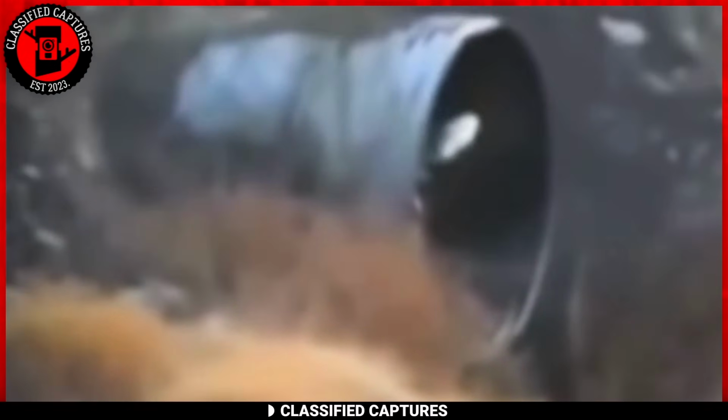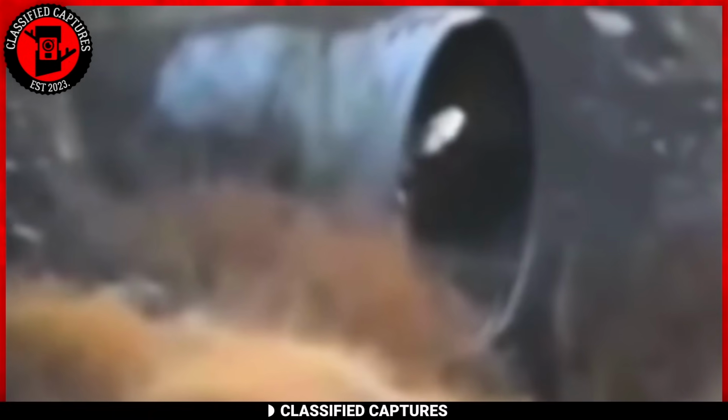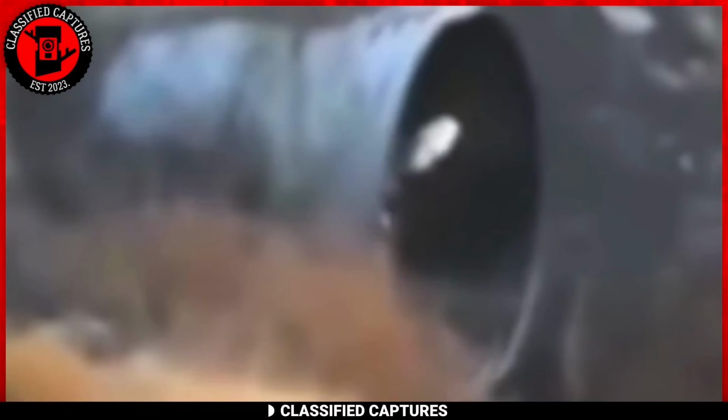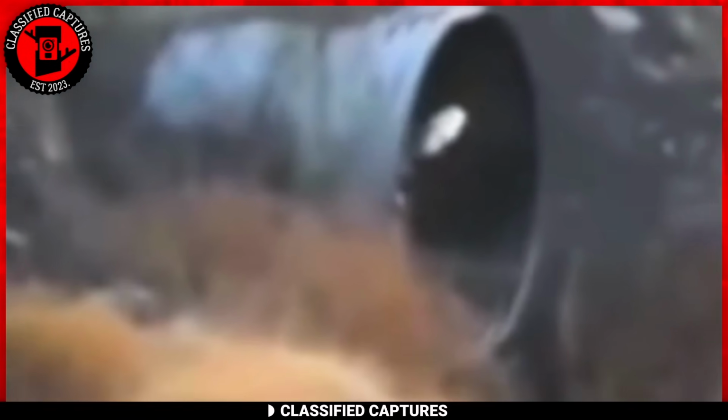We see a person filming in the woods after he spotted a strange creature popping its head out of a sewer pipe. The creature has an extremely pale face as it pops its hairless head out to look at the hiker and hides back in the sewer.